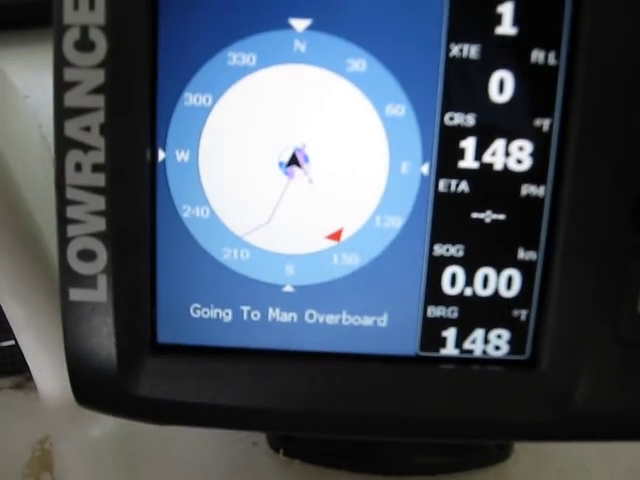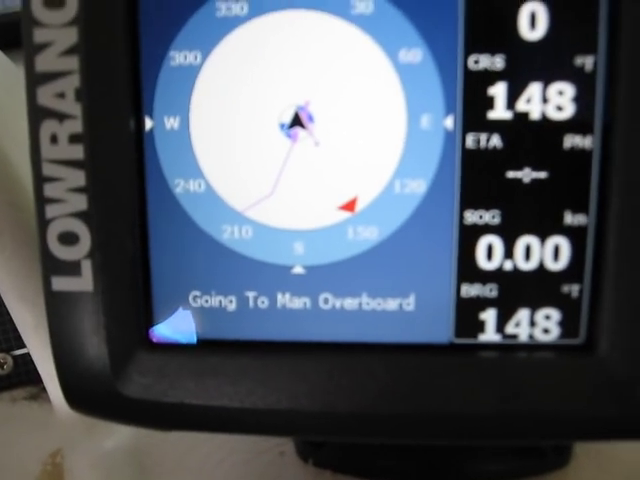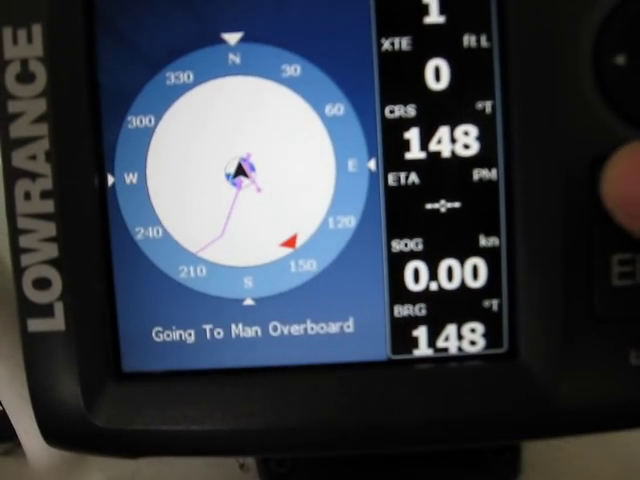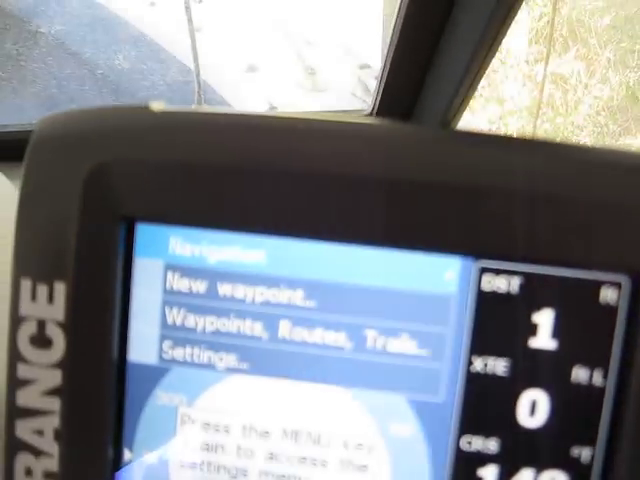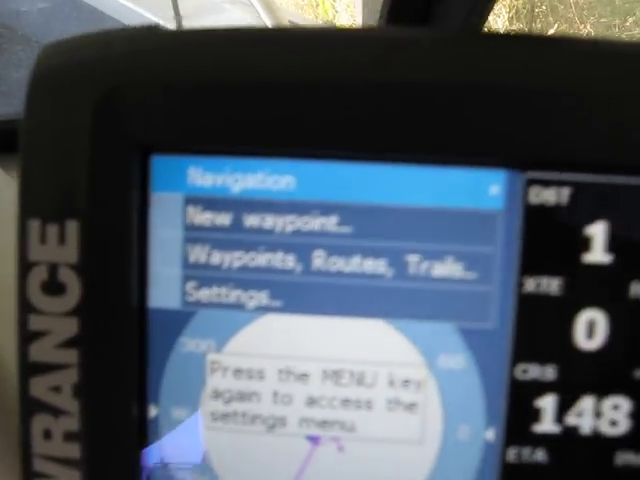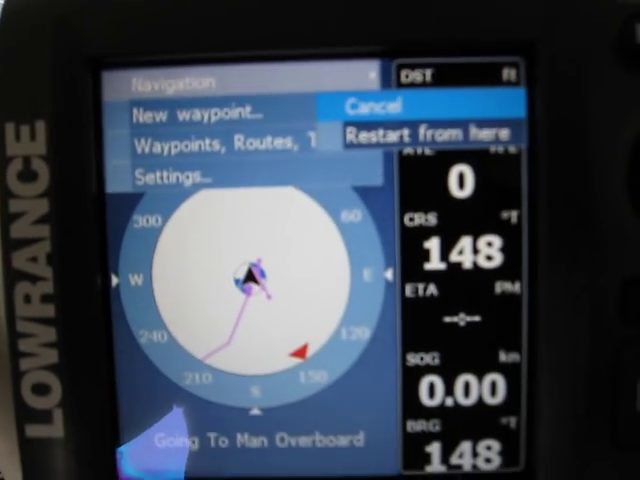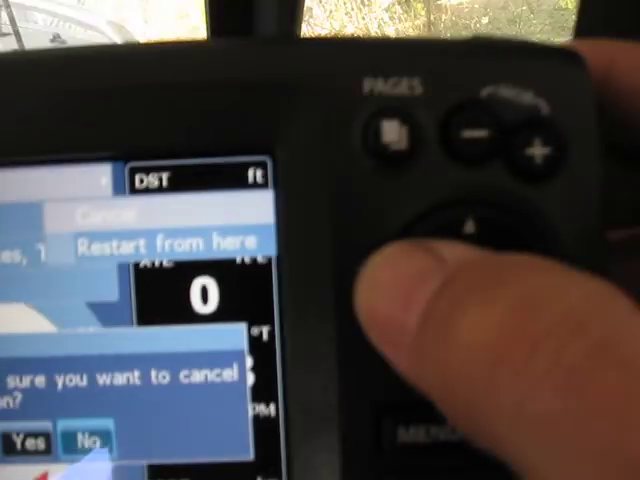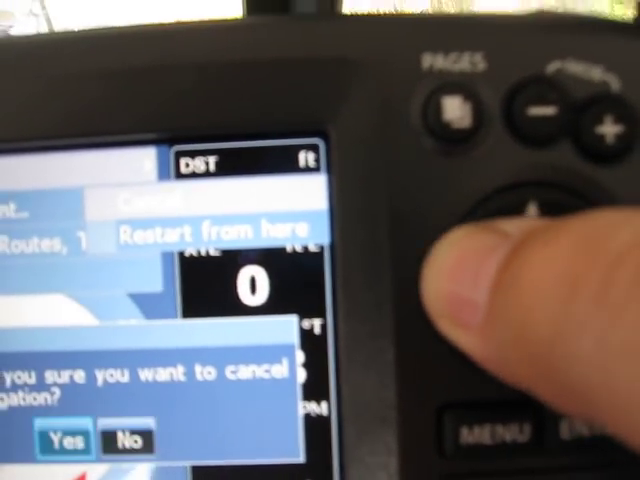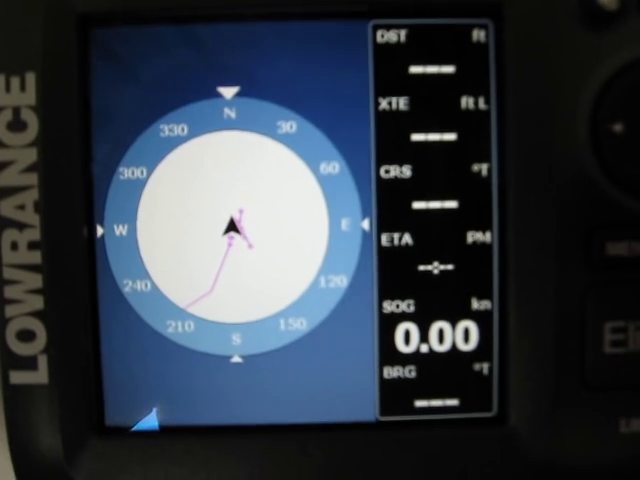Let's say you pick the person up that fell overboard, or you dropped your hat or whatever, and you've recovered it. Now you've got to be able to stop it. So punch menu. I just punched menu, and that little thing came up there. I want to hit navigation, hit enter, navigation, and cancel. And I want to hit enter again. Are you sure you want to do that? Everything is done with a little toggle. Toggle over to yes, and punch enter. And now we have stopped the navigation.